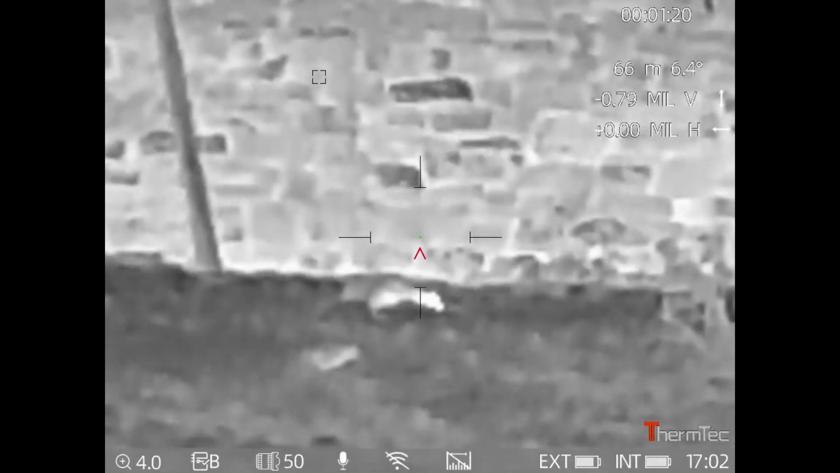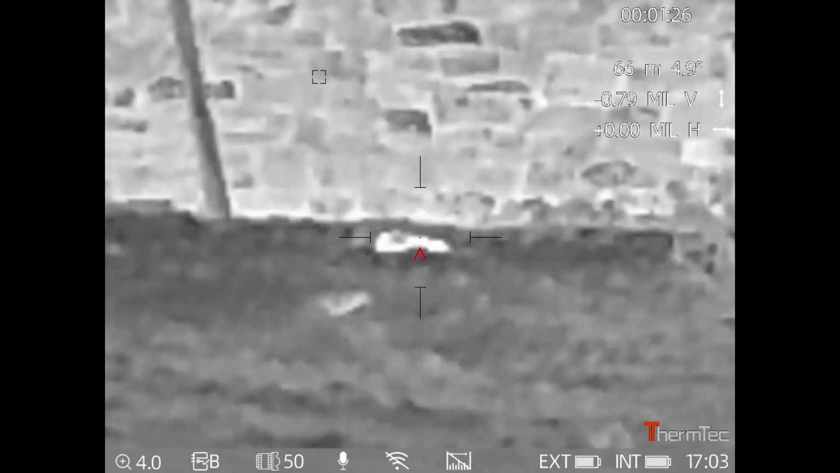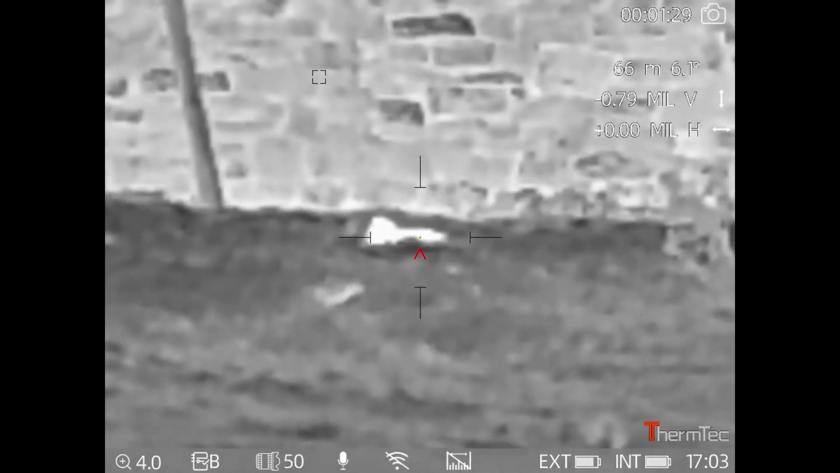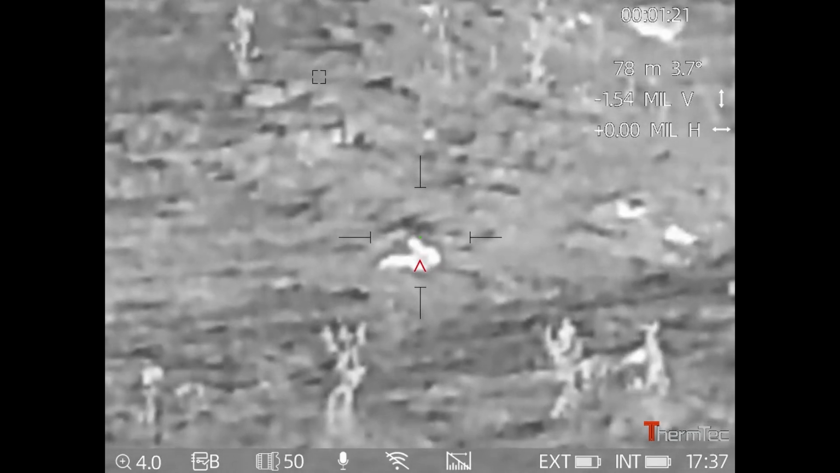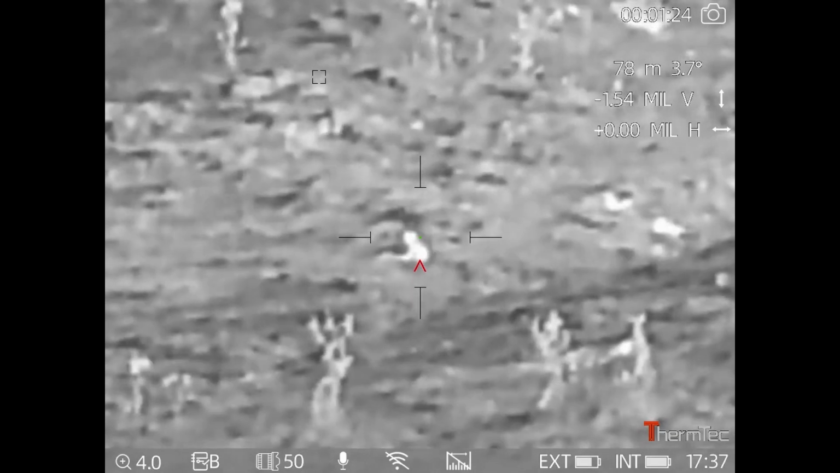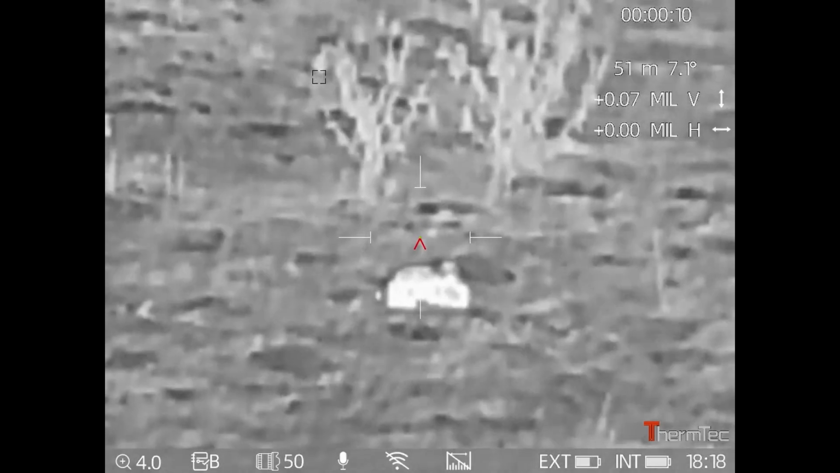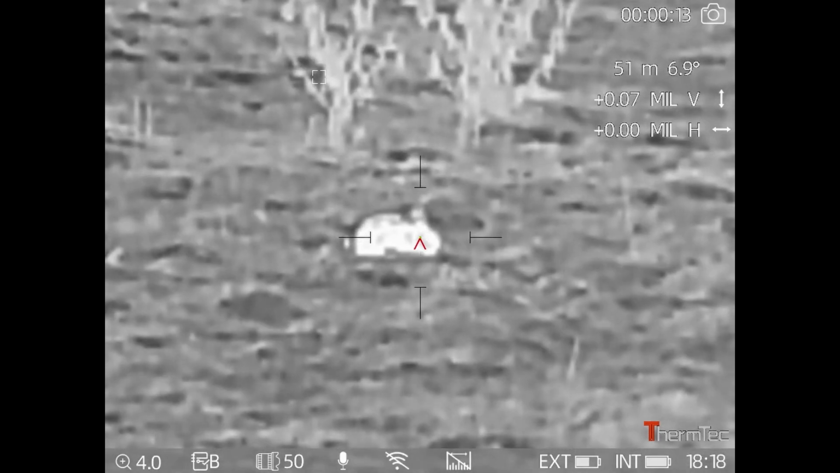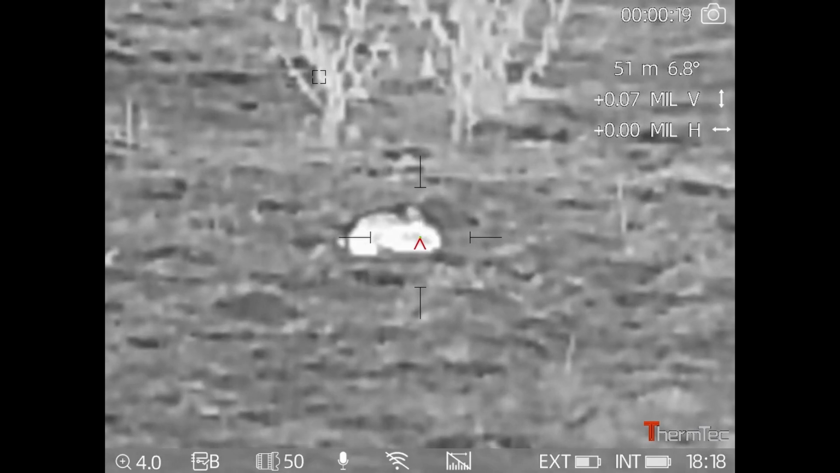This one doesn't seem to be in any hurry, which is good for me. Right, well that's the first 6, so I'm going to reload my magazine and get back out there.